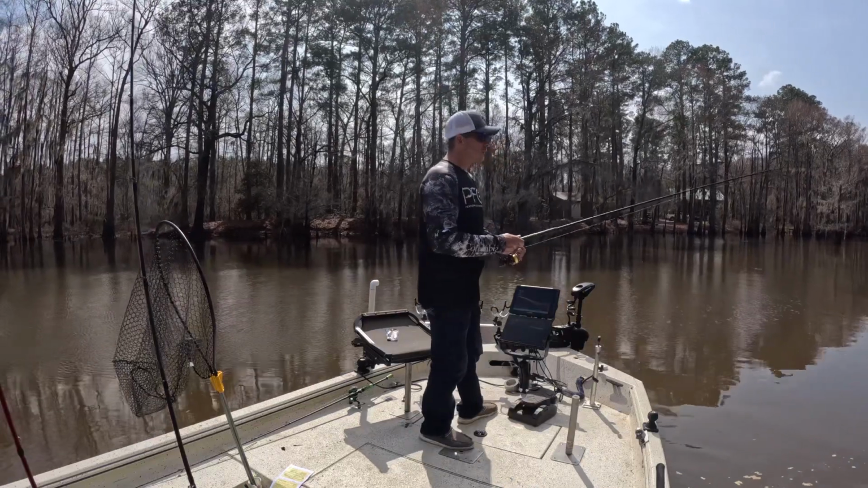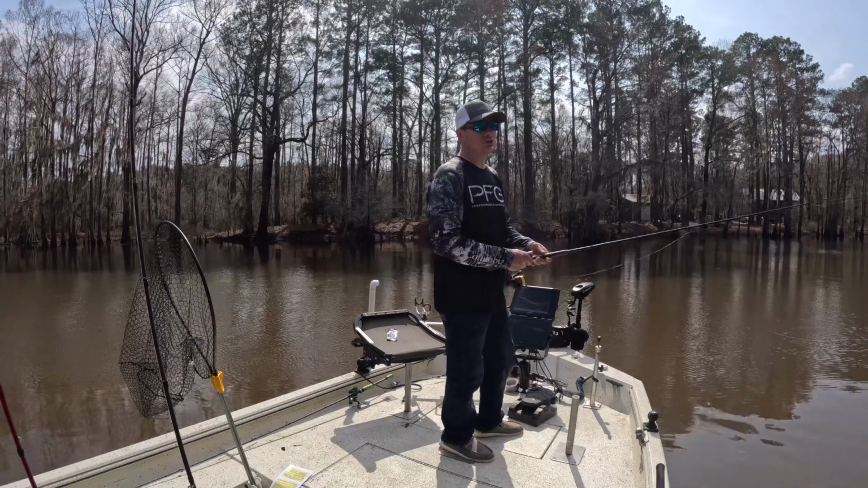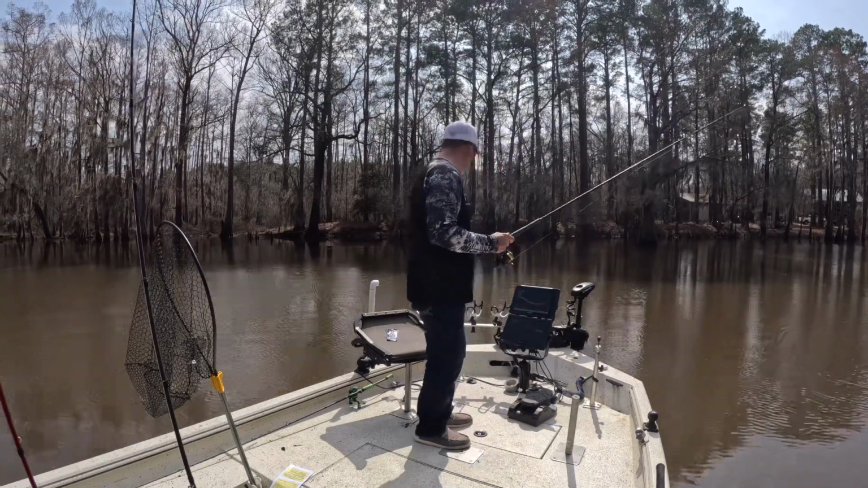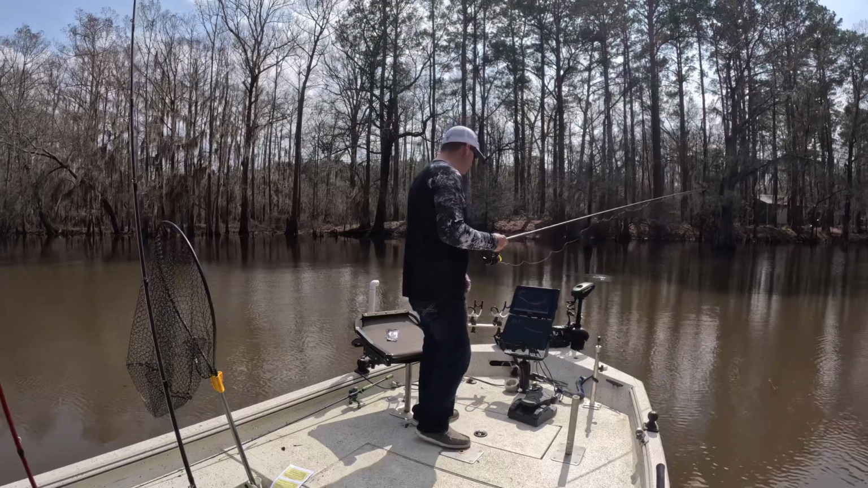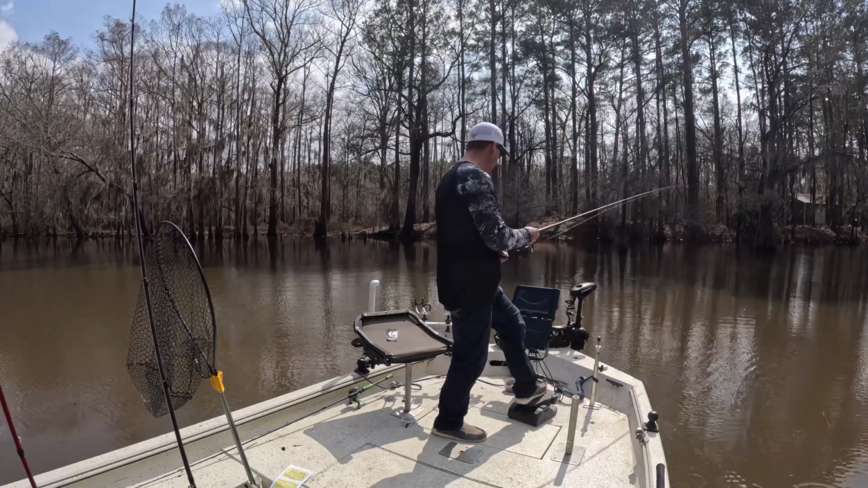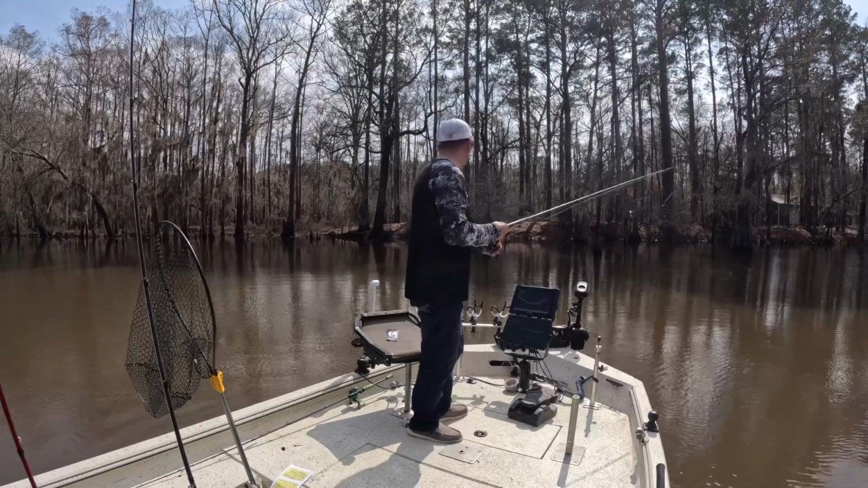The worst thing you could do is get that jig right in front of that fish and start jigging it. He's going to spook every time. So what I like to do, I'm going to cast out. I see some fish out here at about 45 feet. Might not be quite far enough. I'm going to get a little closer on these fish, and I'm going to show you my technique.